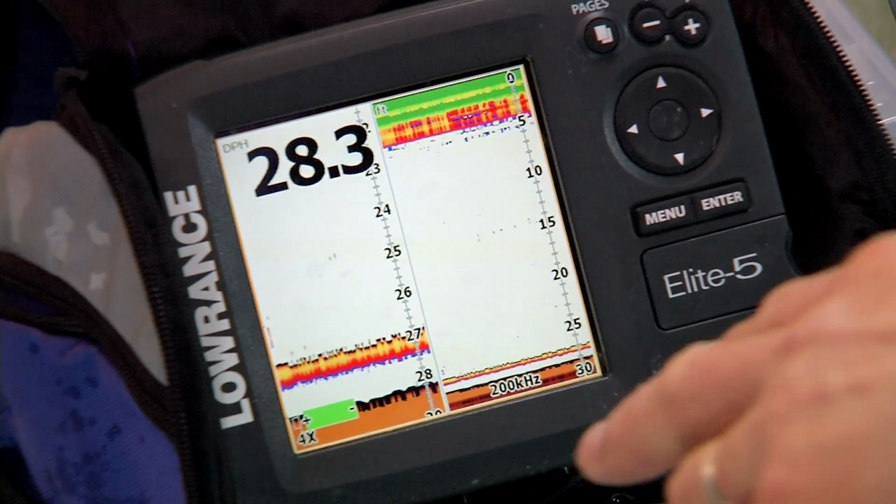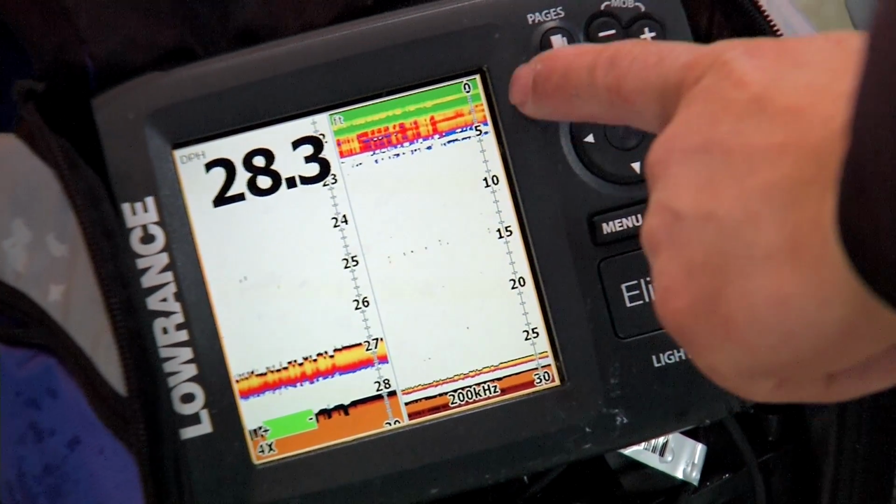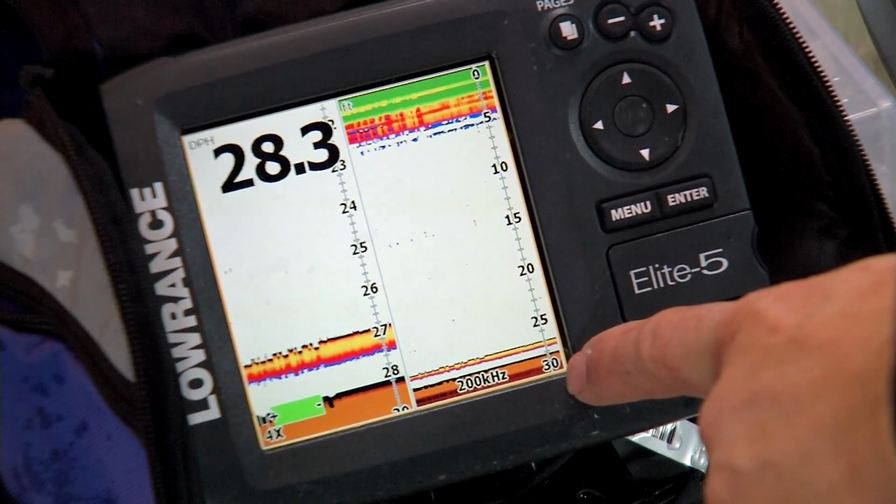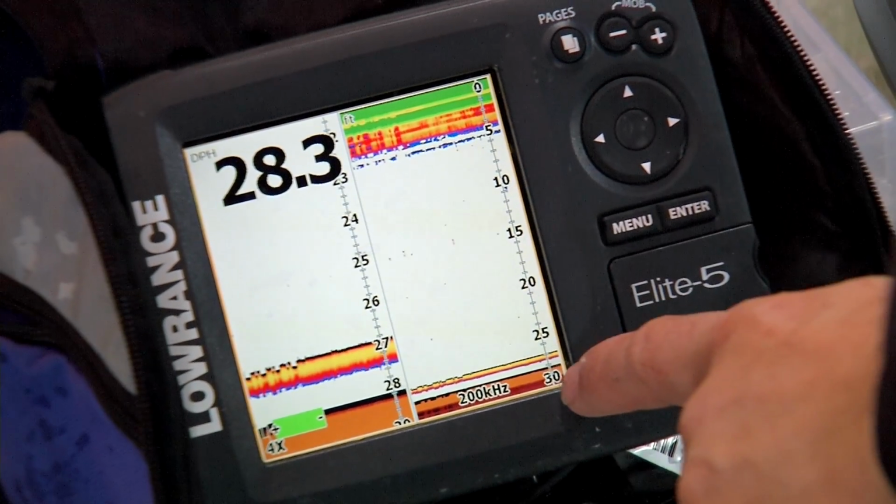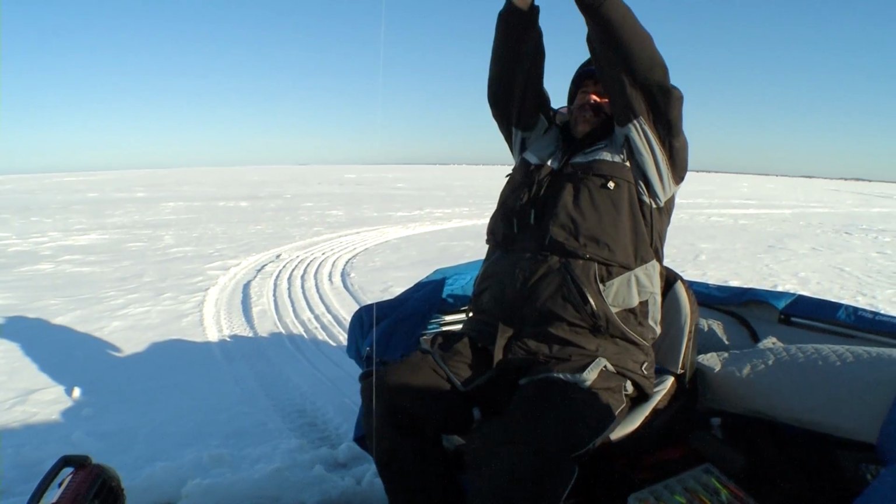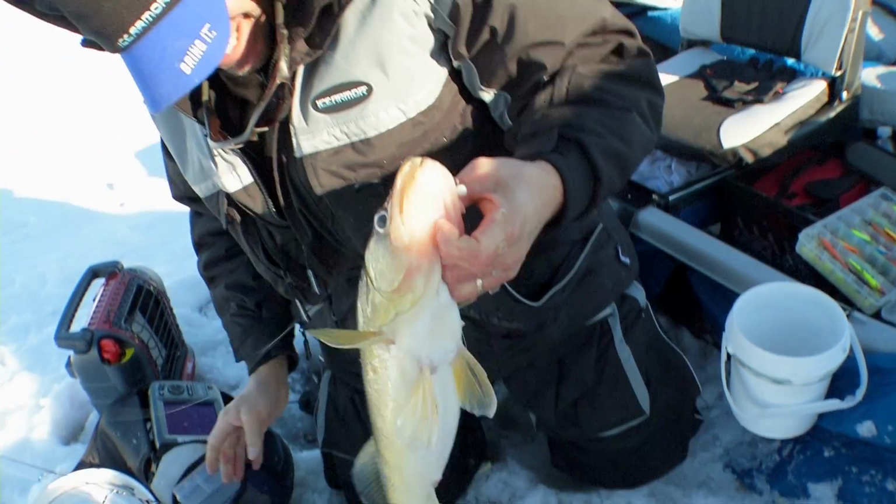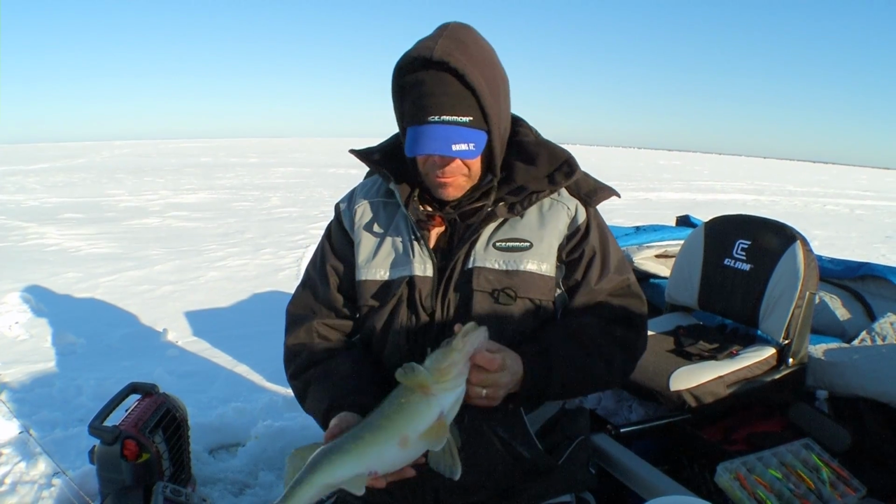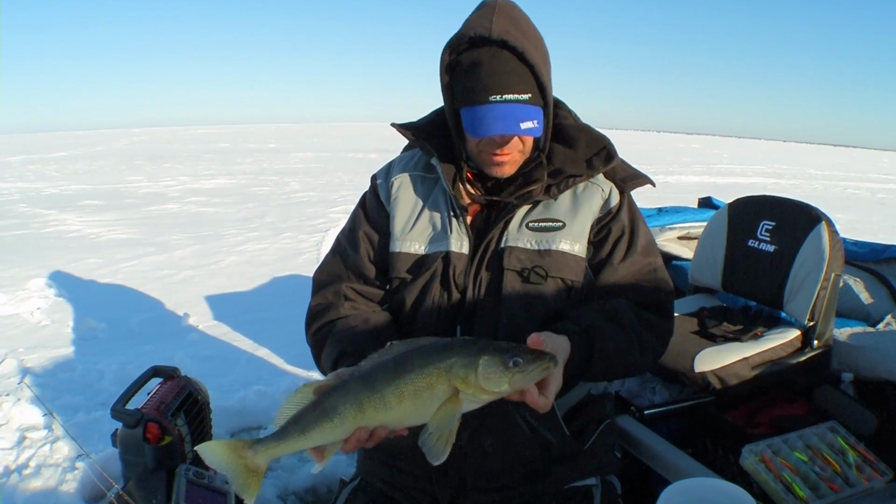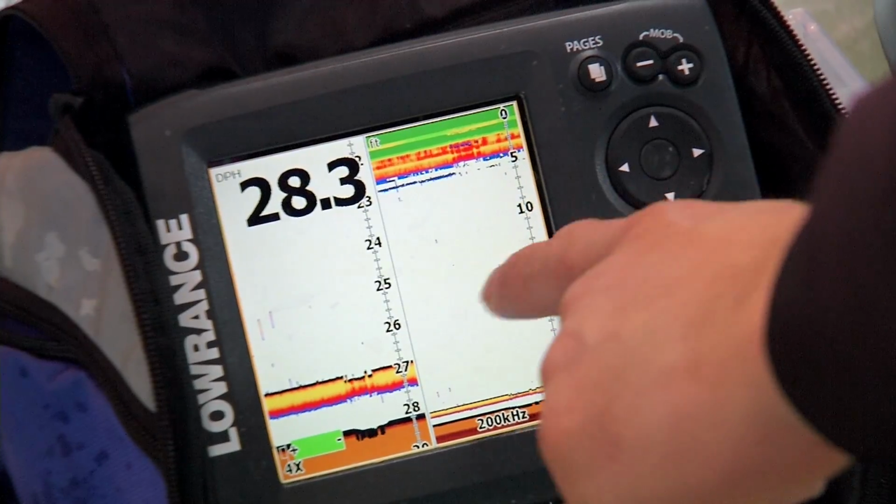So the first thing you'll notice is that I have my unit in split screen here. On this side we have the full water column, 0 down to 30. We're in 28 feet of water. On this side I've gone to 4 times zoom, so I'm only seeing the very bottom, because most of the fish that are coming in, I'm working towards the bottom here, so that's where I want most of my detail. The reason I still want this side though is because we have had a few fish come in high. You'll see them actually cruising across.